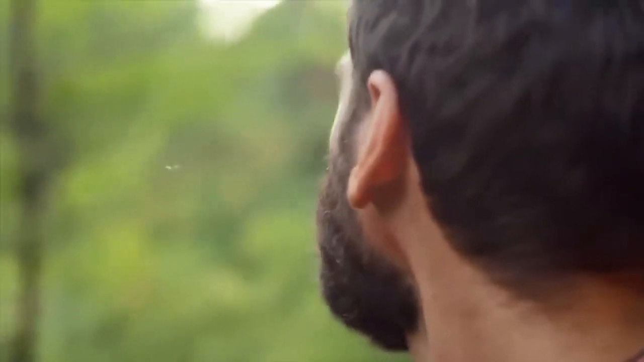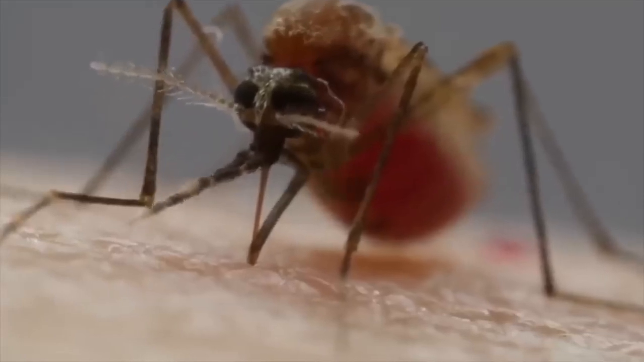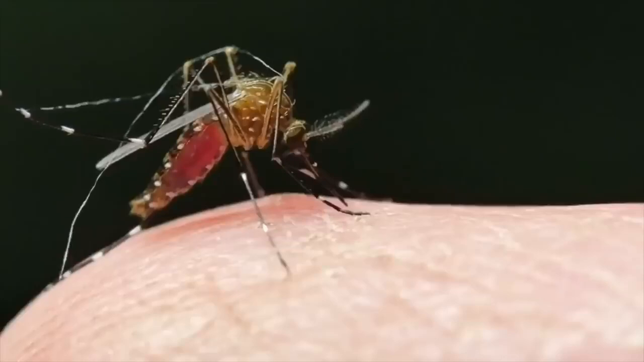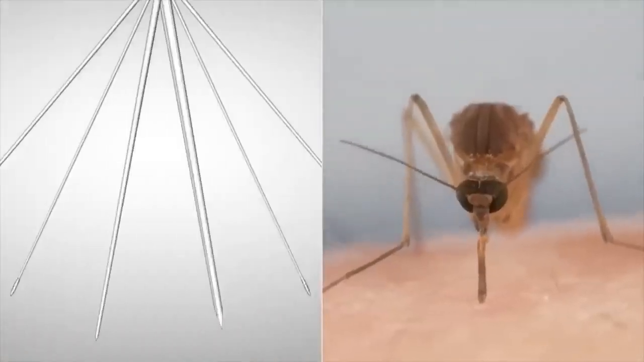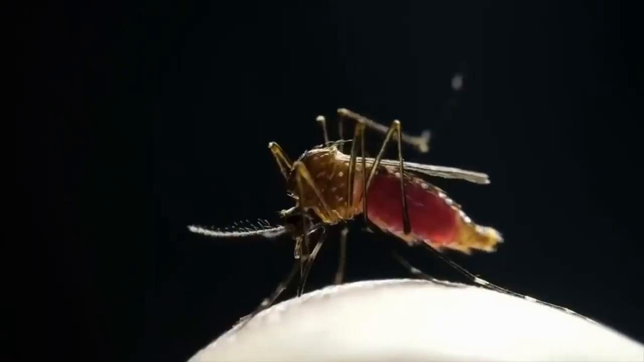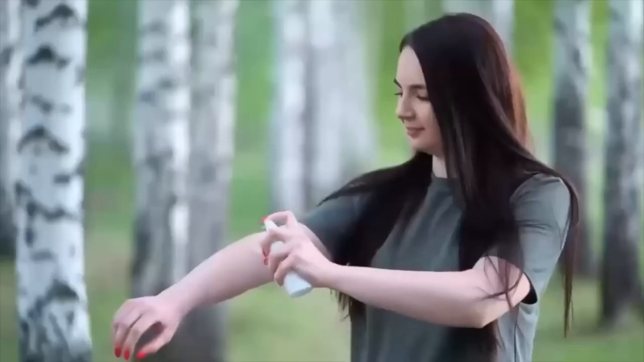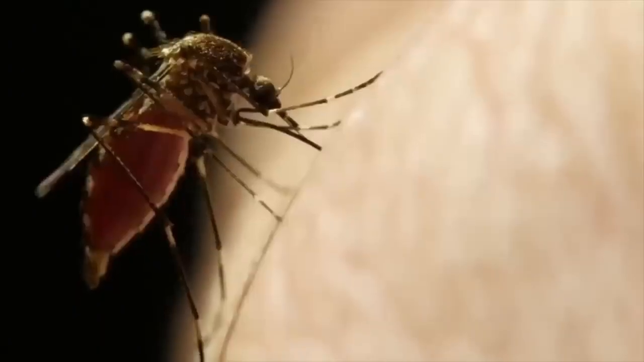You know those pesky bugs that buzz around your ear and leave you itching and scratching all over? Yeah, those are mosquitoes, and don't let their small size fool you. These little bloodsuckers are responsible for more human deaths than any other animal on the planet. How, you ask? By transmitting deadly diseases like malaria, dengue fever, and Zika virus. Trust me, you don't want to mess with these tiny terrors. So next time you hear that high-pitched whine, grab the bug spray and protect yourself from the deadliest animal on Earth, the mosquito.